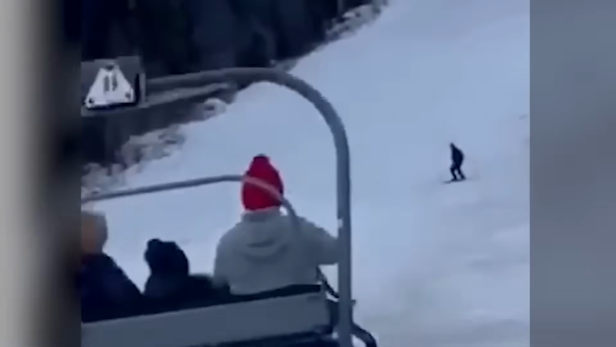The bear tracked him down for a time before it finally grew tired and quit.